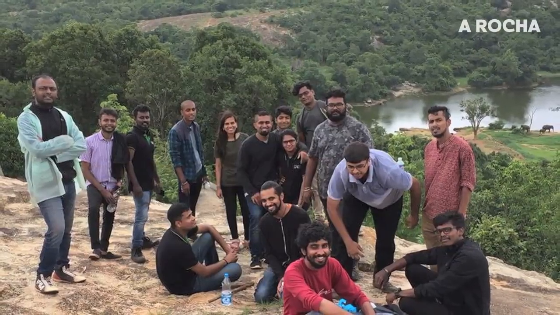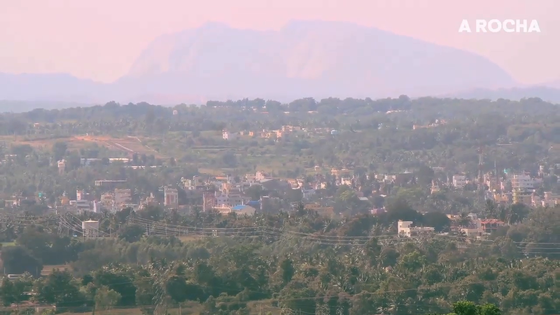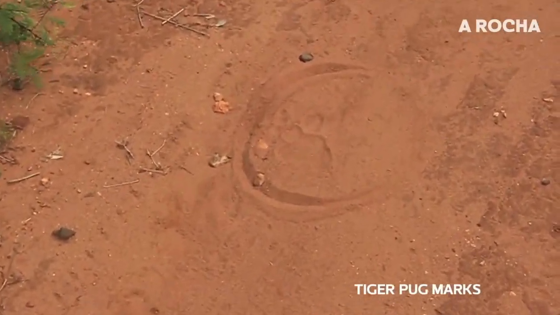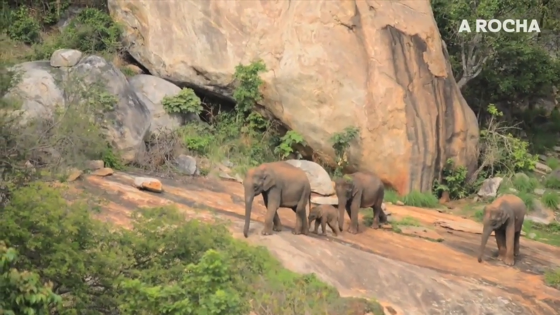Although Bannerghatta National Park is situated so close to a metropolitan city like Bangalore, which also happens to be the third most populous city in the country, there is a lack of awareness when it comes to knowing anything about this protected area, be it about its flora, its fauna, and also its conservation importance at the national level.